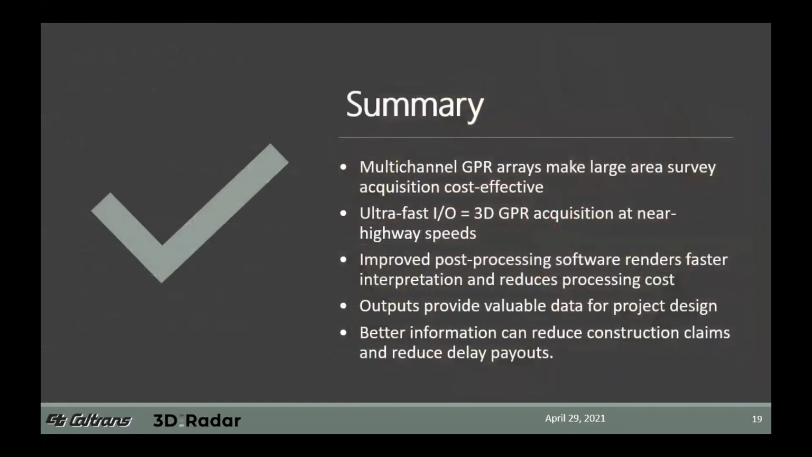So with that, I'll start wrapping it up. In conclusion, the 3D radar system has proven to be a very effective tool for the application of large-scale GPR surveys for Caltrans. It has allowed us to undertake ground penetrating radar investigations that would simply not be feasible using single channel systems or systems that have slower data acquisition rates.